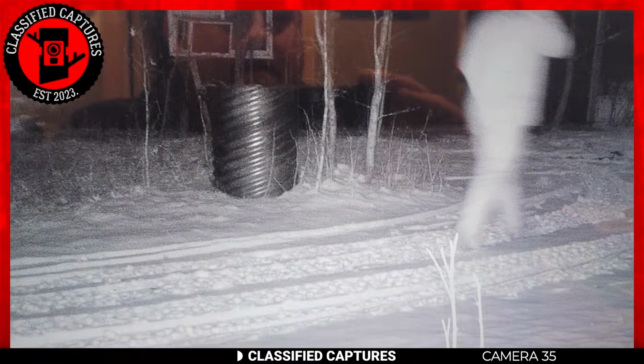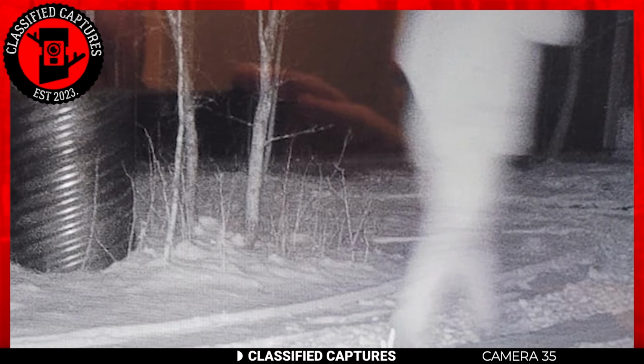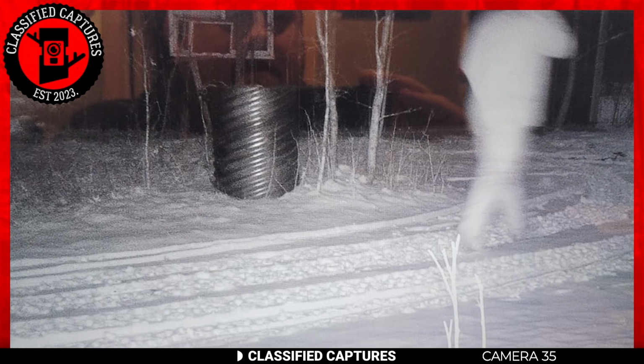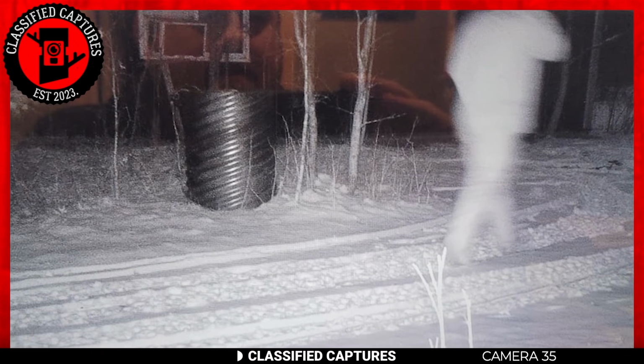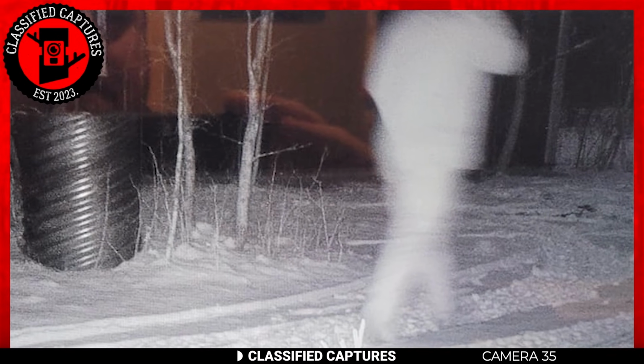The owner of this image believes that he might have captured a ghost of some sort. In the image, which was taken at an abandoned farm, you can see a hazy figure clad in white with its back turned to the camera. This can be a result of the being moving, but take note of a few details.